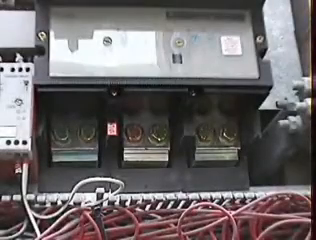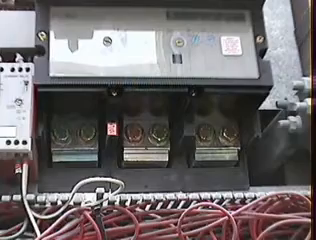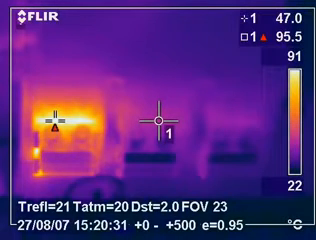This image shows the busbar connections on a 1250 amp circuit breaker feeding a large industrial plant. The thermal image shows that an internal fault within the circuit breaker has caused a hotspot on the first phase. The thermal imaging inspection in this plant allowed this fault to be identified and the circuit breaker to be replaced without any loss of production or downtime being incurred.